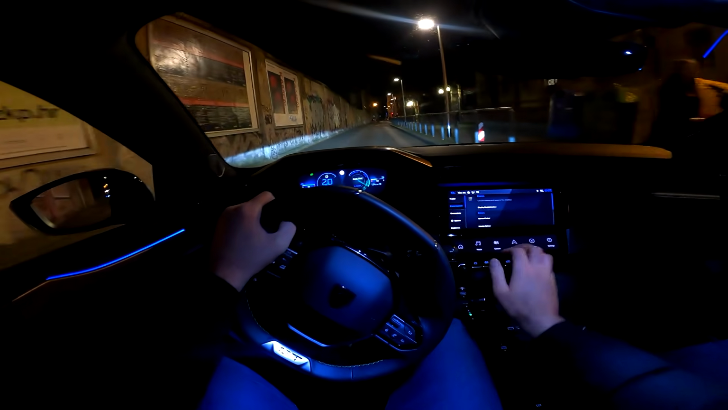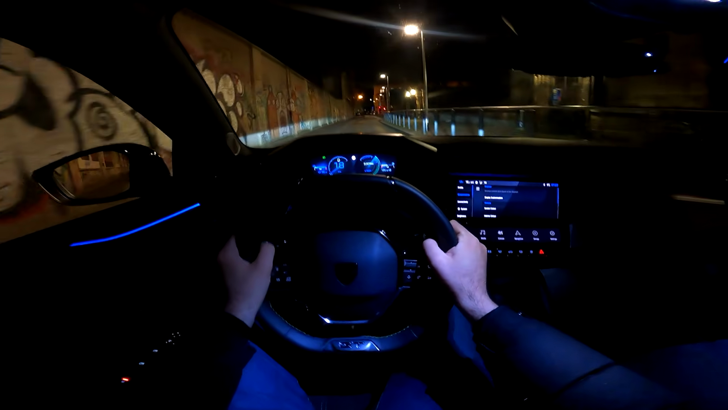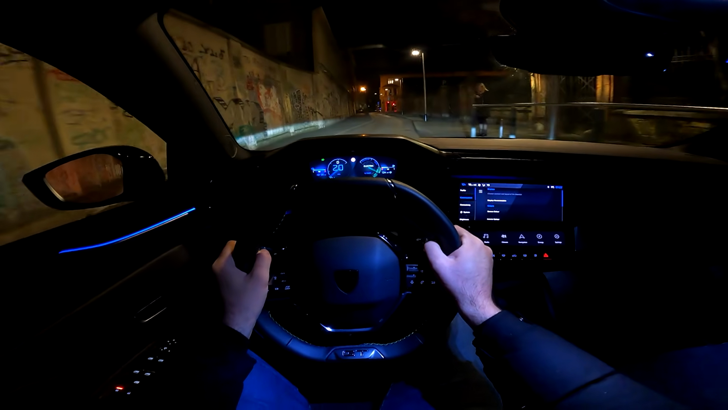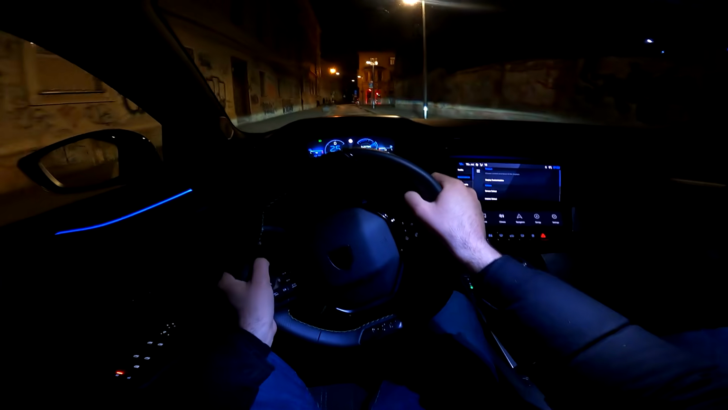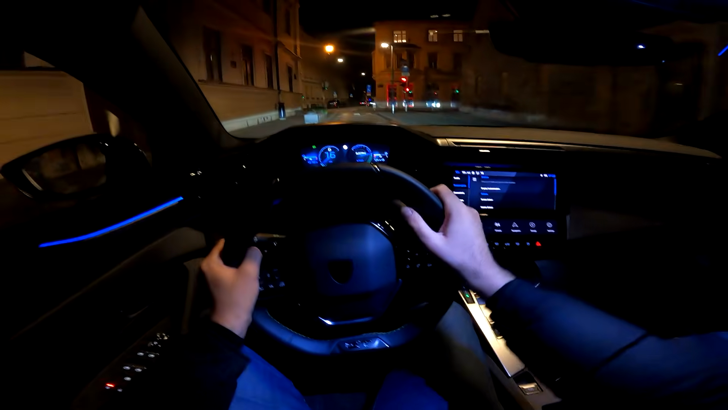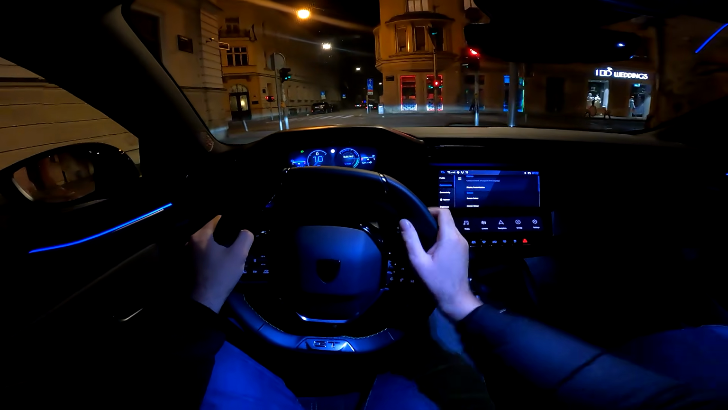Now if you want this layer here, the digitalized layer, this is for the top of the line version. If you go for the middle trim, the Allure, then you would get a slightly different layout here, with some physical buttons, which is also really nice. But as I said, this main cluster here also is standard, the upper section.